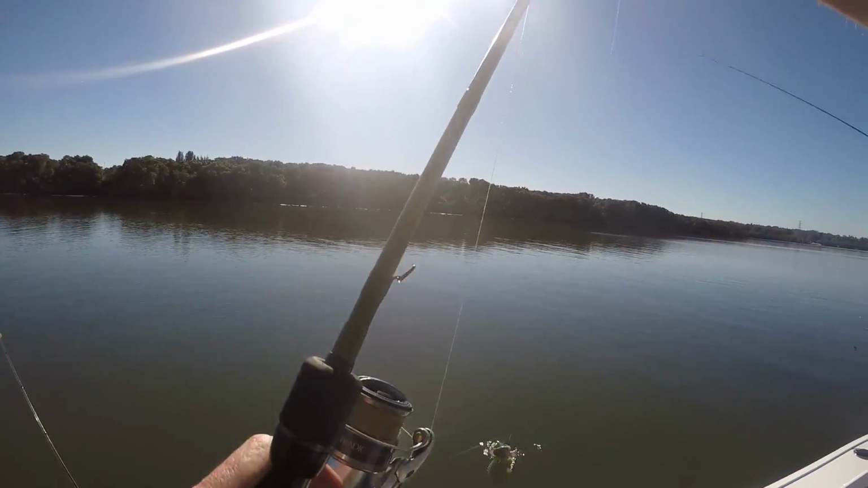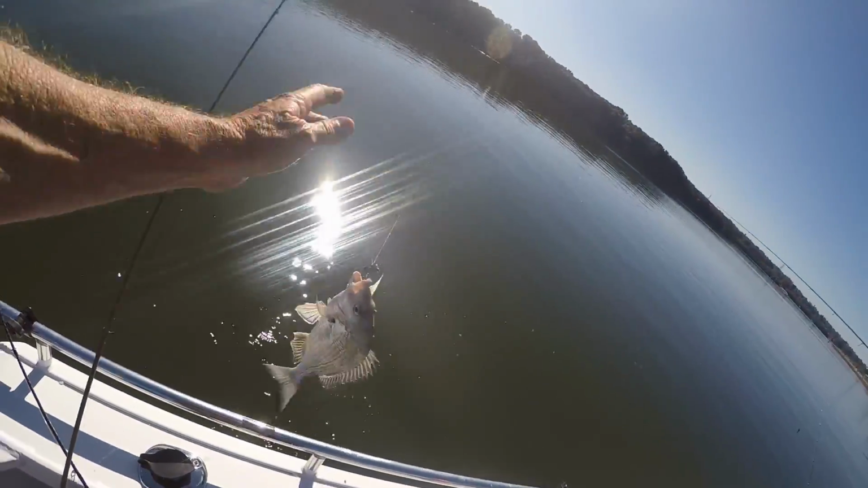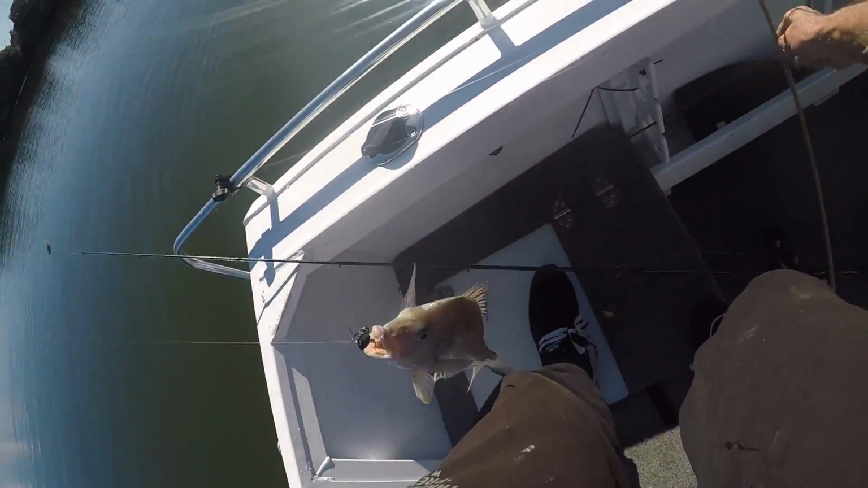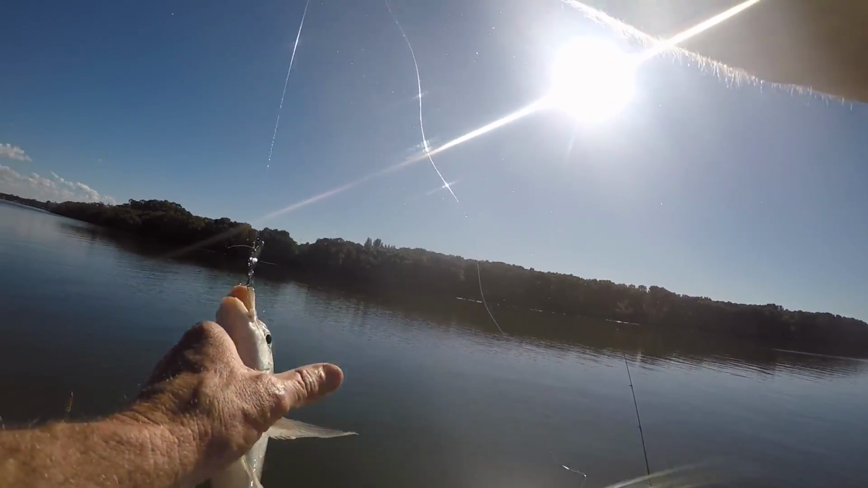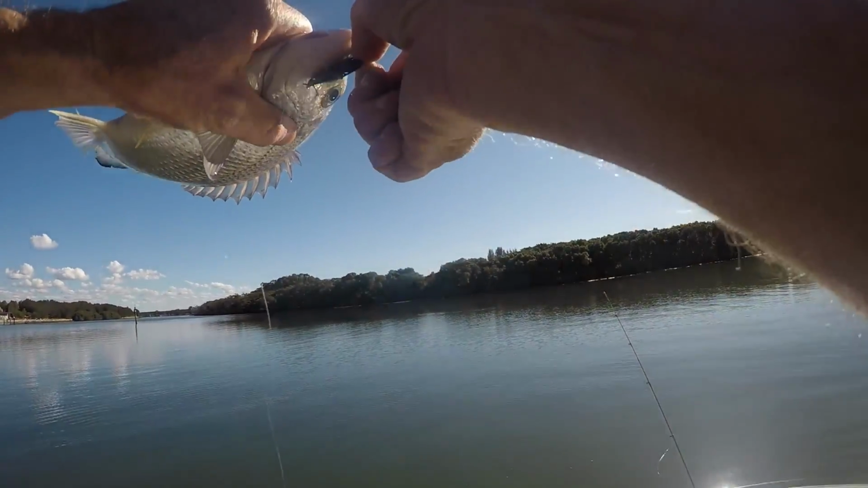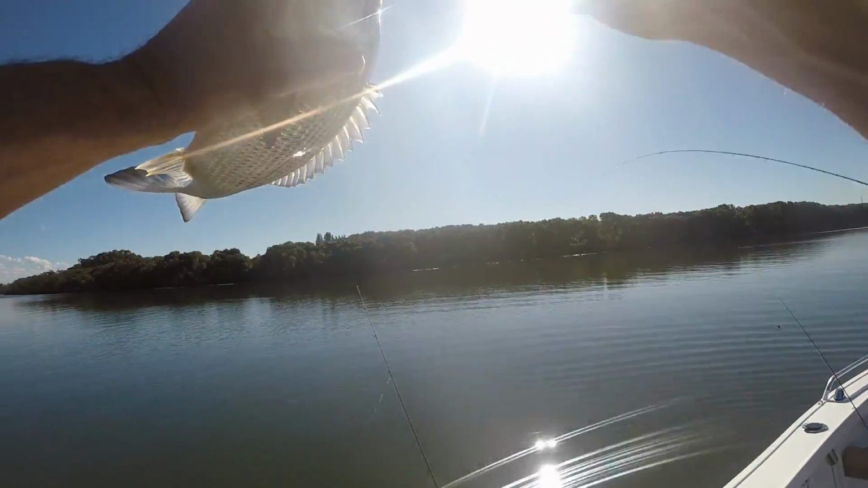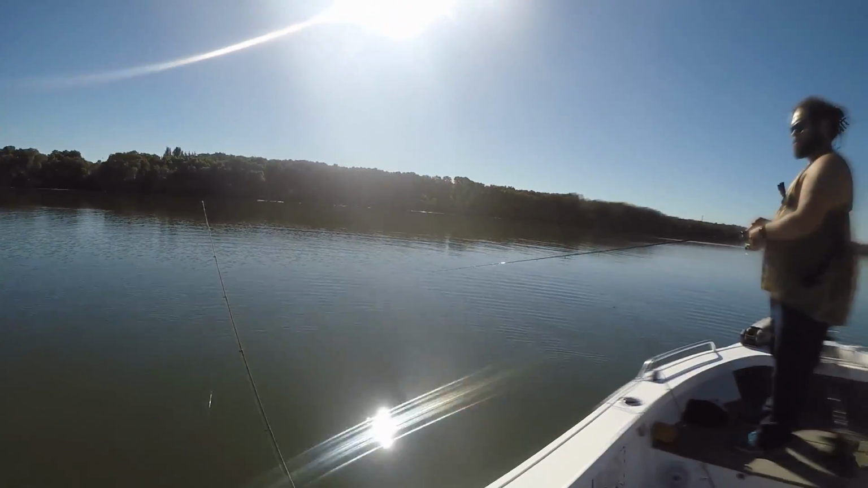Geez, they're dogging it though. Look, little bream, you don't want to give up. What are you, mate? 2 inches bigger than you, and it'd be fun. Come on. I'm not worrying about the hookups today because it just takes so long between, like the retrieves are so long. But he's got really sharp teeth. See that? So that means that they're feeding on the mud.